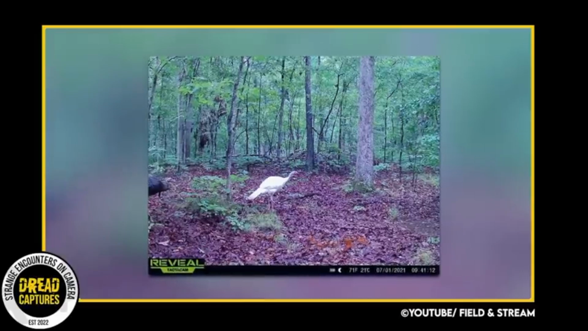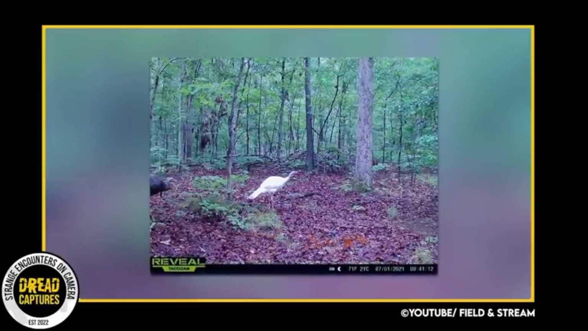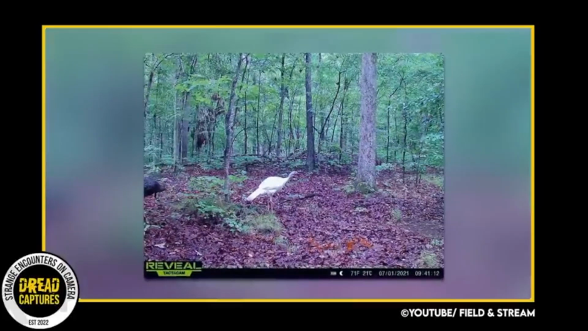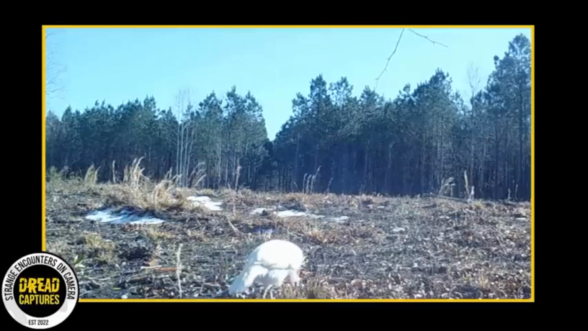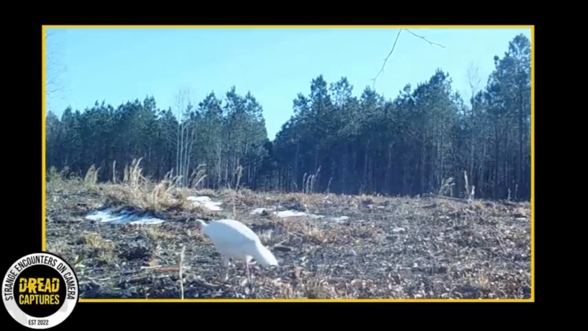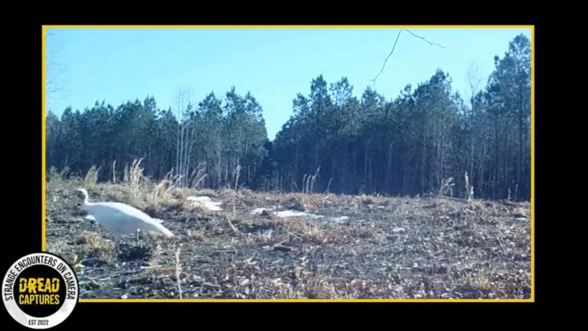This hunter captured a rare albino turkey on his trail camera. The man said he's lived in the same area for 20 plus years and never seen one. Albino turkeys are considered to be relatively rare compared to other breeds of domesticated turkeys. While there's no exact number available, it is estimated that only a small percentage of turkeys are born with this genetic mutation.